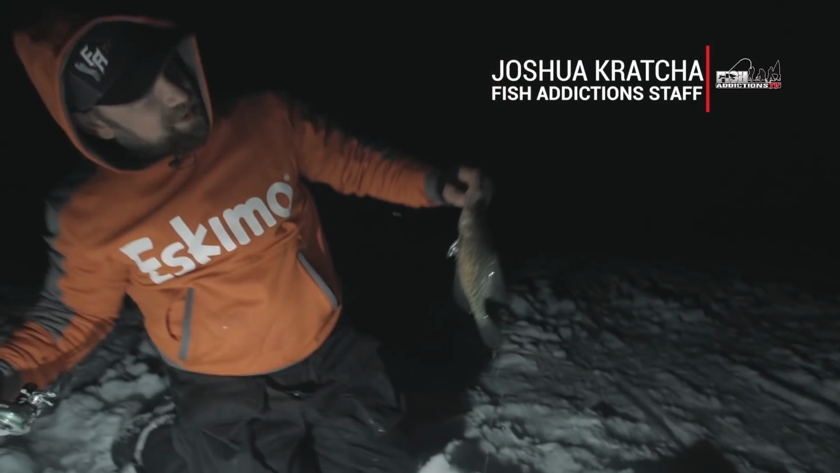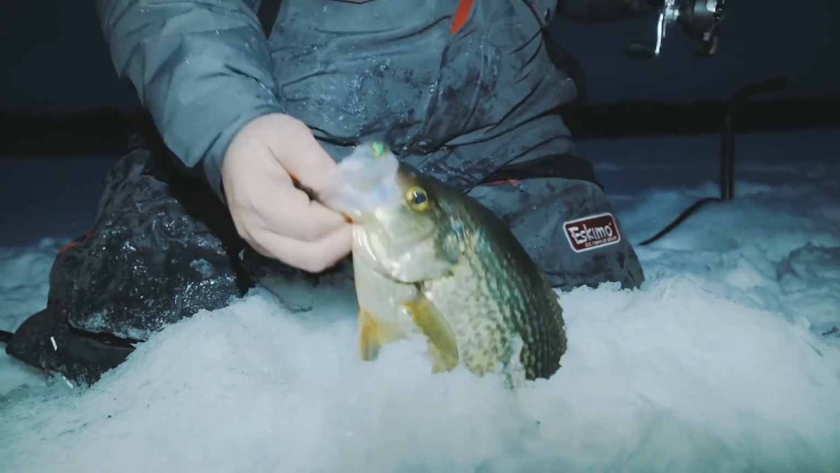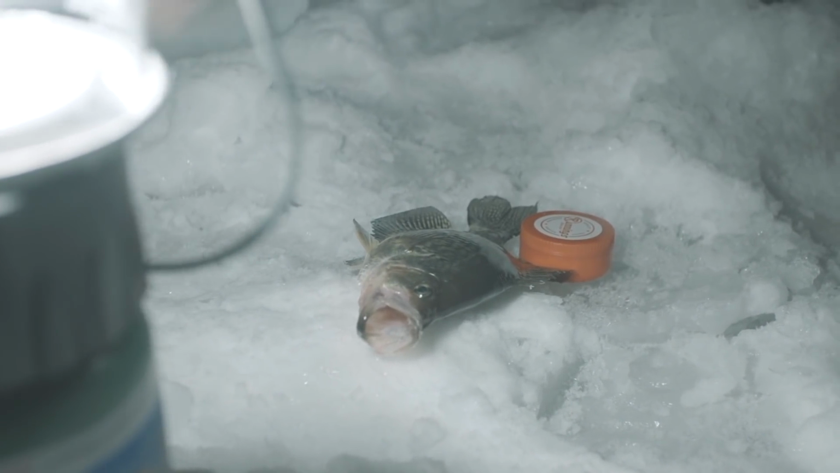Oh, we got some eats. Daddy got a boga. Yeah. You can't beat this. You can't beat nighttime crappies.